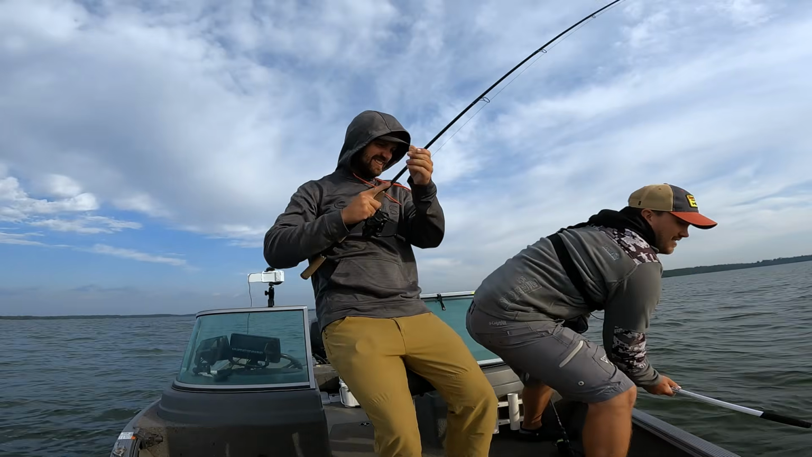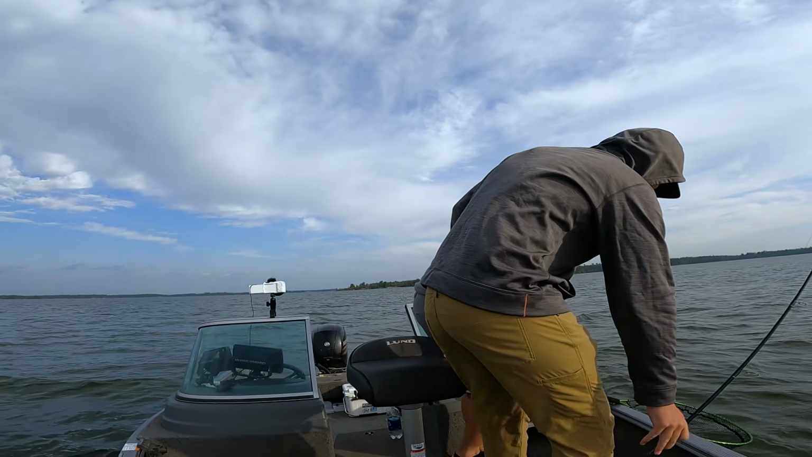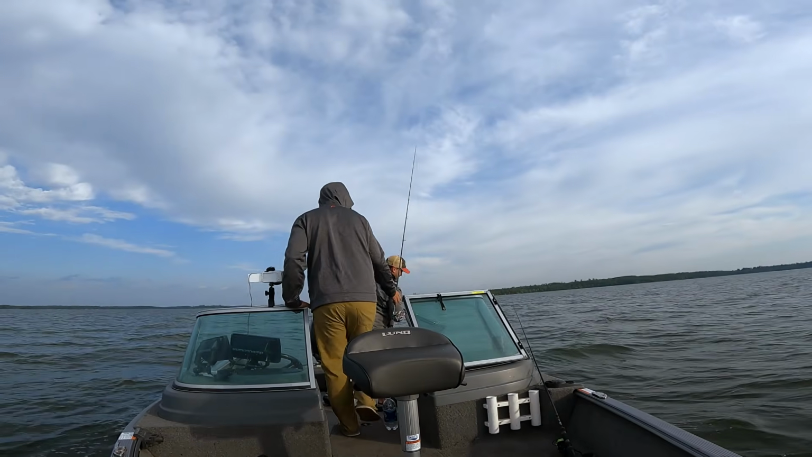Get that head in there. Whoo! God, they're just thick in the fall. These big pike are too. Up and over. Oh no, my net's bending.